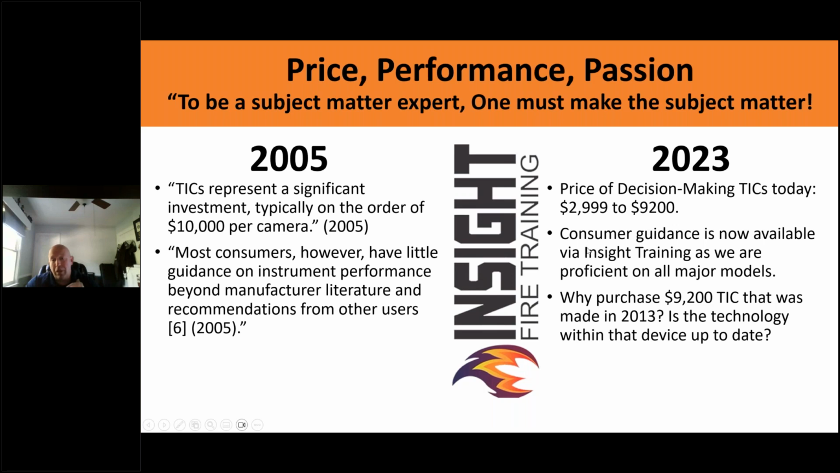I want you to get as much guidance from as many experts as possible, and understand that you might not want to buy a $9,000 model that was made in 2013. Just saying. Because some of these models are not current. Know that. Look at the model, look at the year, look at who's making it. Are they making something new? Because if they made something in 2013, odds are they're about to make something new.